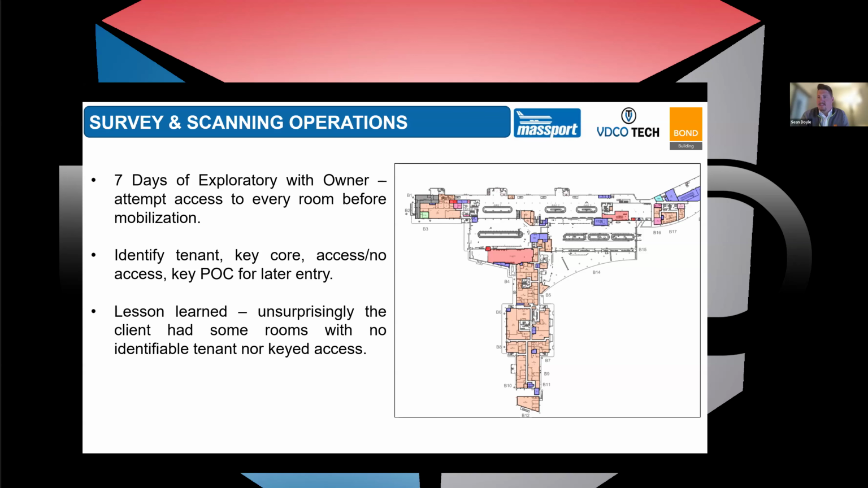But in that 7 day stretch, we effectively got access to about 95% of the spaces. And Massport's a very, very robust client. It's a massive campus. They have locksmiths, they have maintenance people. There's a lot of people, a lot of moving operations folks. It employs tens of thousands of employees a day. Not surprisingly, there were spaces where we were unable to identify who's renting this closet, who's renting this office, who has the keys to this.